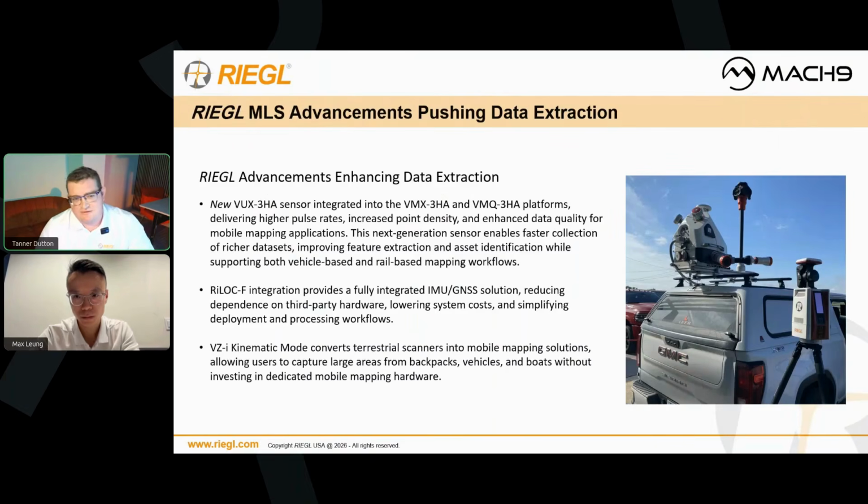Diving in to what's new in MLS at RIEGL, there's really three things I wanted to focus on today that are improving our workflow for data extraction. The first one is the new VUX3HA sensor that entered the market this year, and how it's integrated with the VMX3HA and VMQ platforms. Obviously, better data always equals better data extraction. So I wanted to talk about how those sensors are pushing new boundaries in data extraction.